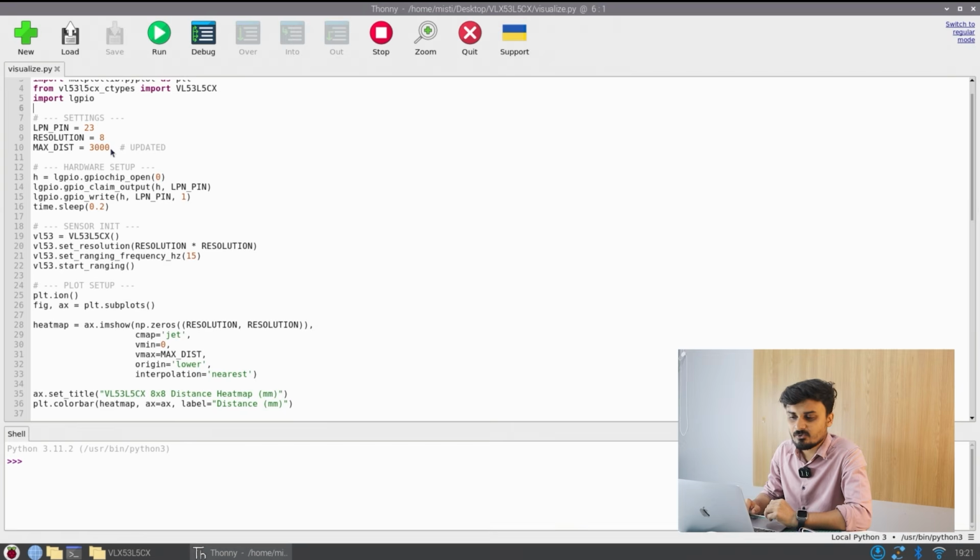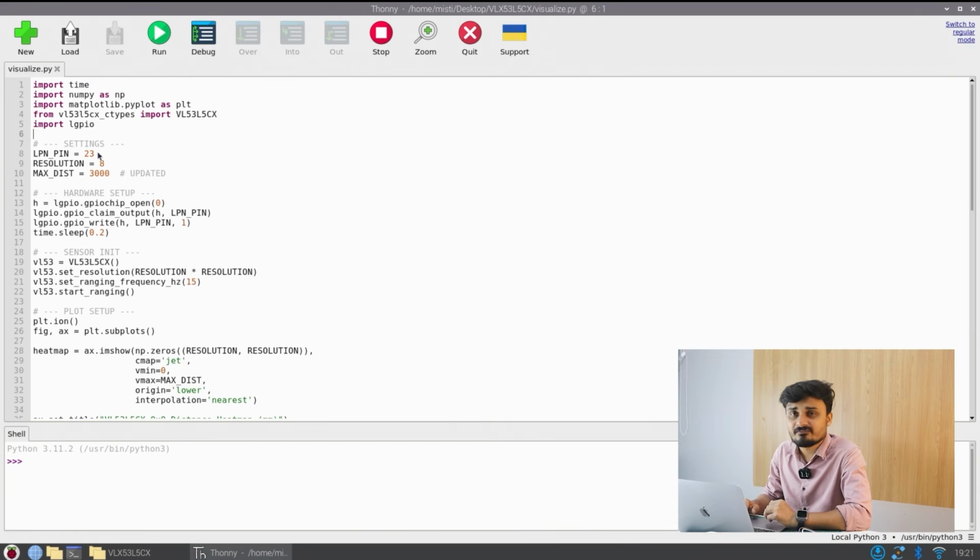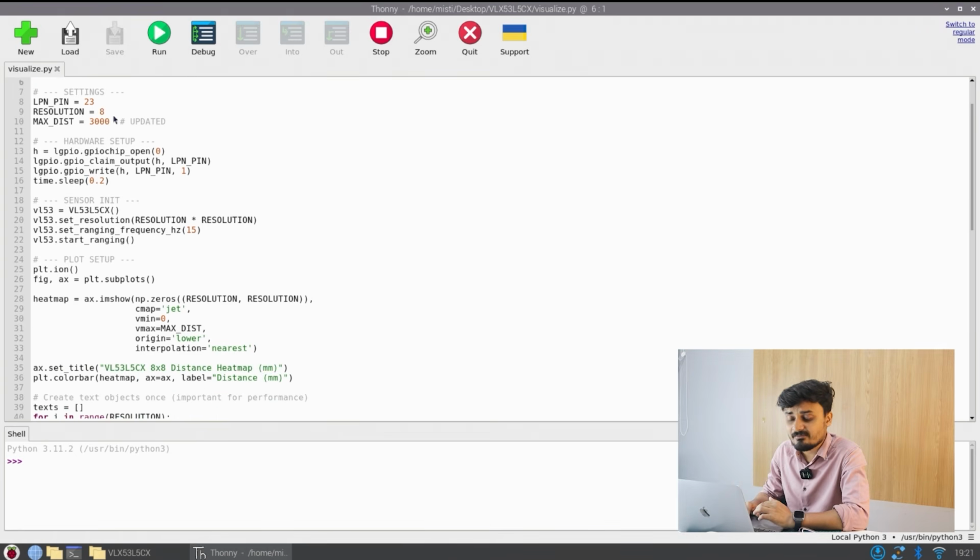Now here, as you can see, we have decided on the LPIN. If you are using a different GPIO, you need to use a different GPIO for the LPIN. SDA and SCL you cannot change, so there is no meaning in defining that. The resolution we have set to 8, because 8 is the only resolution we can get from the sensor. But sometimes we try to interpolate it, and we may want to do it for 16 by 16 or 64 by 64. Those kinds of things you can do, but here I'm just going to show you the raw data that we are getting. Next, the max distance we have set as 3000 mm, which is around 3 meters.